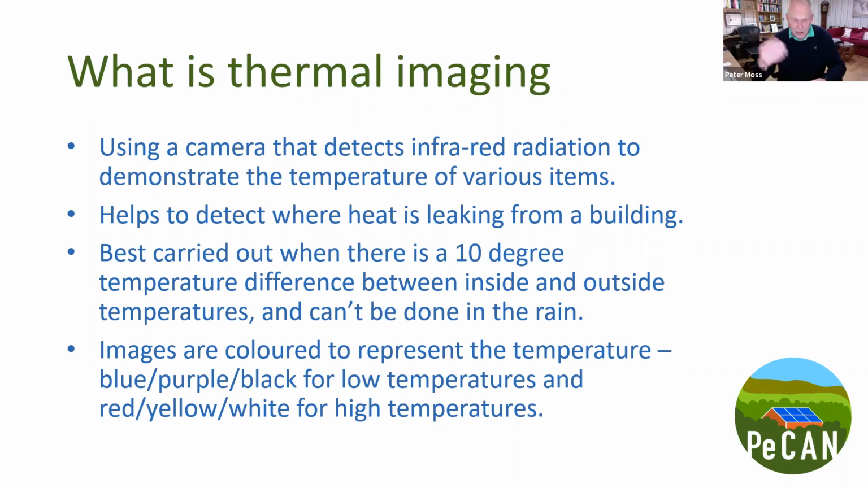I'll give you a good example. I did some thermal images, I guess it was Thursday night last week, in Petersfield. It was very cold, but it had been a very sunny day. I took the images around 5:30 at night.